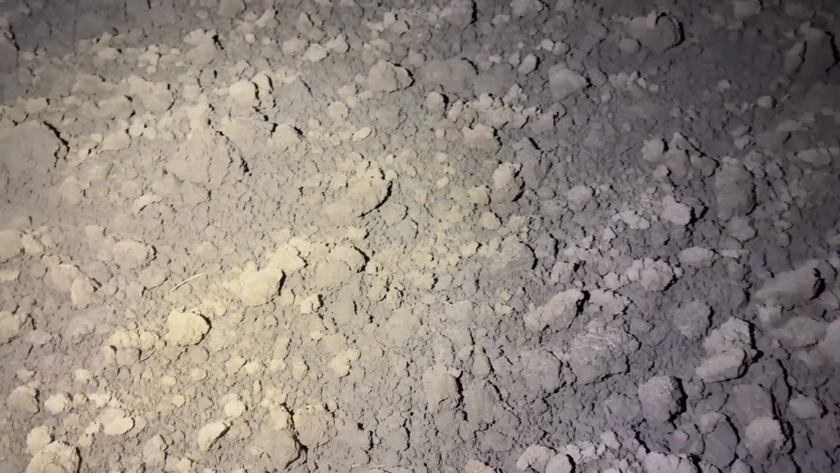So just so happened to be in the same spot. Me and Rick had 9 cubs last year, I think it was, 2 litters. So we cleared all them up. Never go foxing without it. Cleared all the cubs up, but